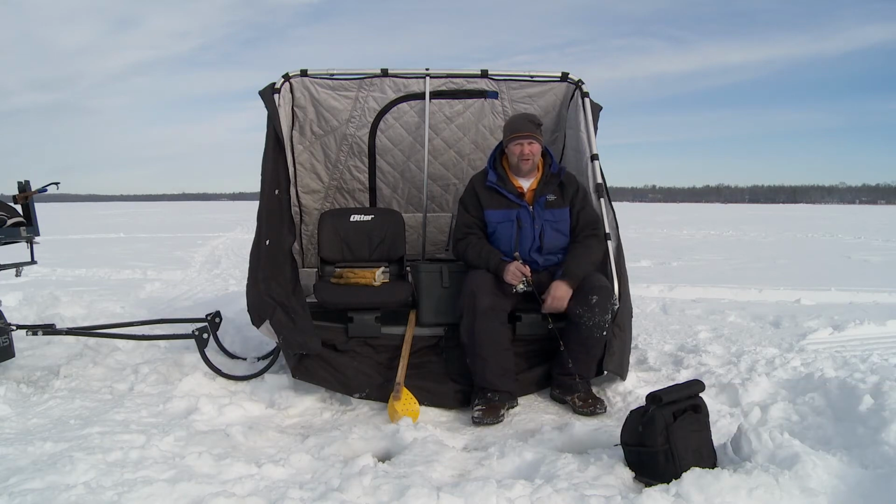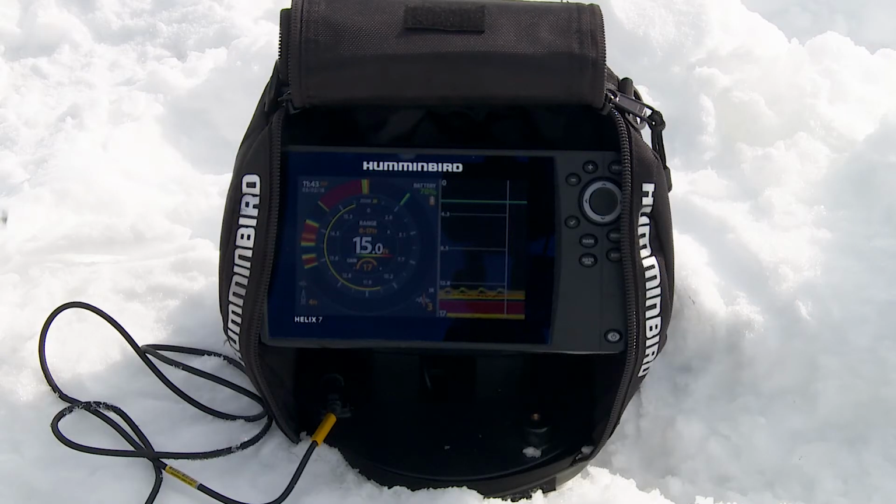You know, over the years, I spent an awful lot of days out on the ice, and that means I spent an awful lot of days staring at a sonar unit too. And I'll tell you what, nowadays, I'm looking at the very best one on the market. This is the Humminbird Helix 7 Ice Chirp unit, and you just can't beat this thing.